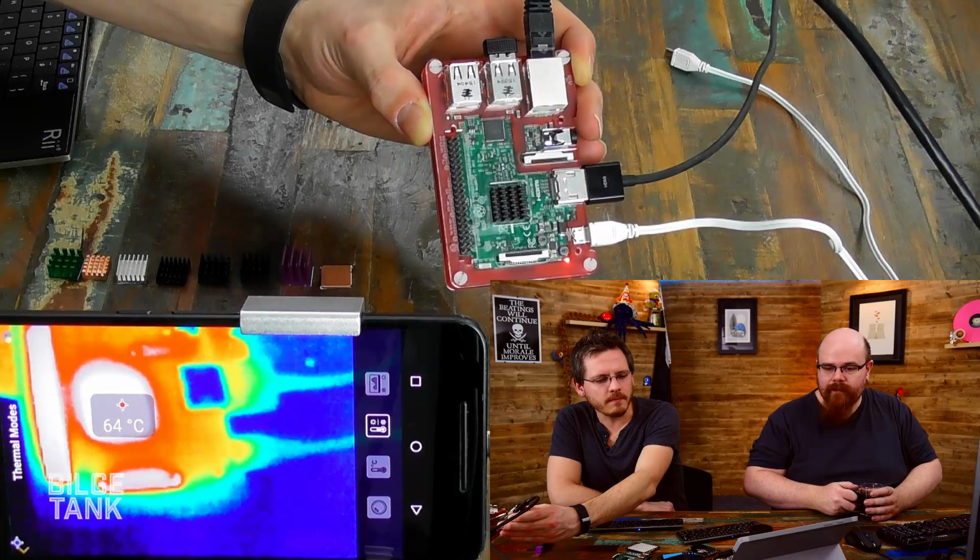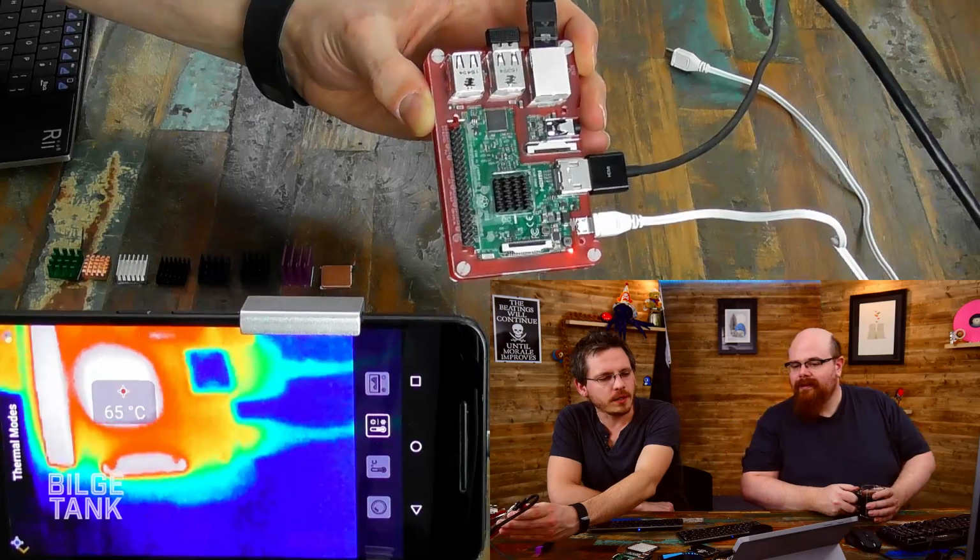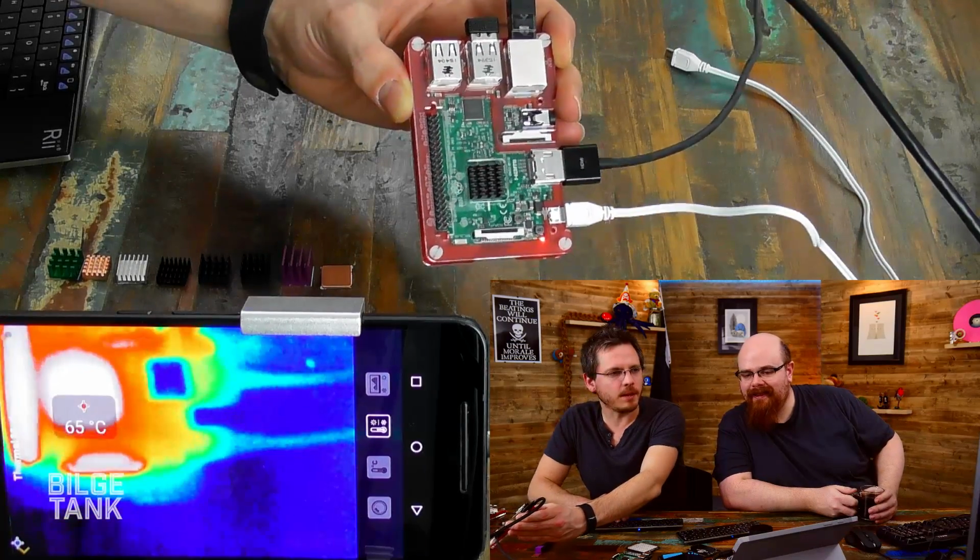Sandy, can you just find us the command to get the system CPU readout? We're a little bit unprepared today due to Pi 3 shipping chaos.